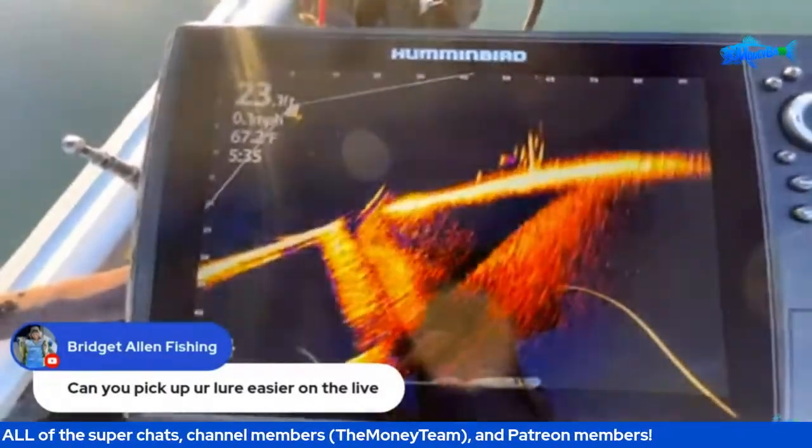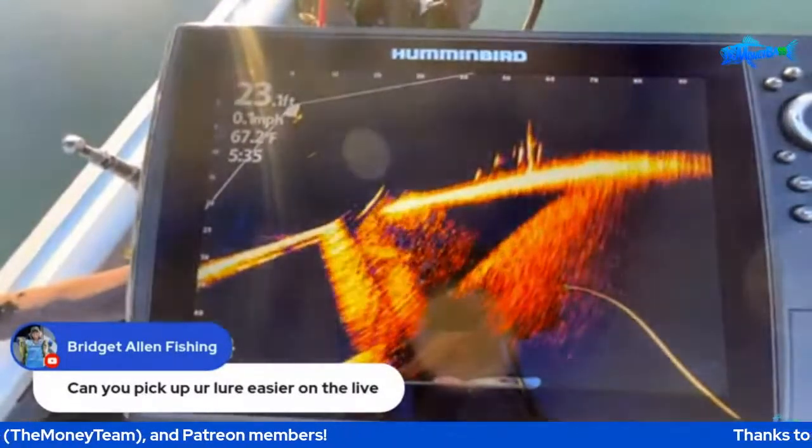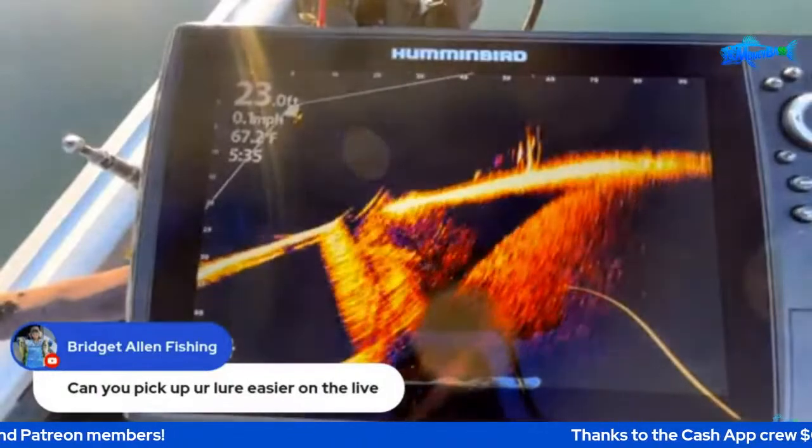Okay, take a look at that, guys. Can you see all those fish coming out of that cover? They're coming down there to that shaky head. Whether they're going to hit it or not is a completely different story.